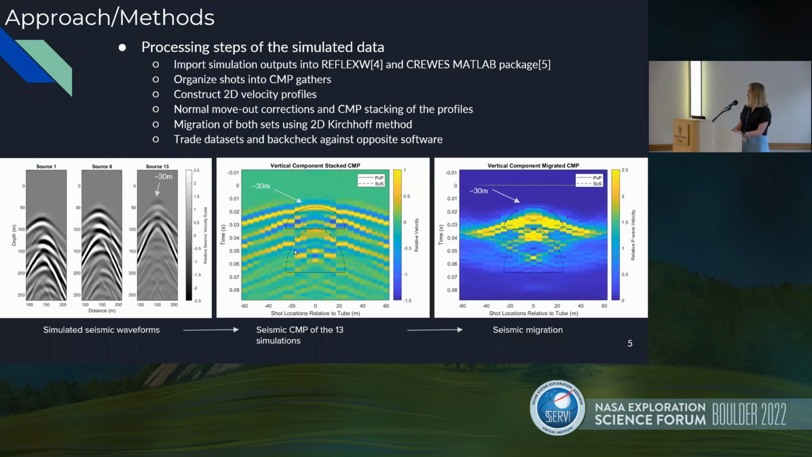We also have shown ground truth for the seismic of the PVP reflection and the SVS reflection, showing the outline of what this would be, and taking into mind that our models use the P-wave velocity in the Kirchhoff migration. We then take these and back check them against each other so we can make sure that our method is doing what we want by trading our data sets and using the opposite software on them, which I will go into on this slide.